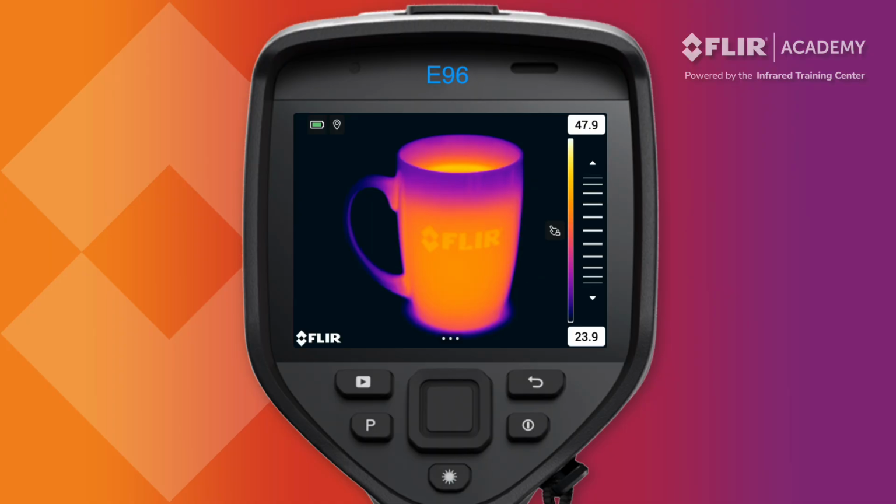Operators can also change the size of the temperature scale to adjust the contrast of the thermal image. This is called adjusting span. Tapping one of the temperature values will lock the other number into place. Now, moving the virtual slider changes that value while the other number stays fixed.